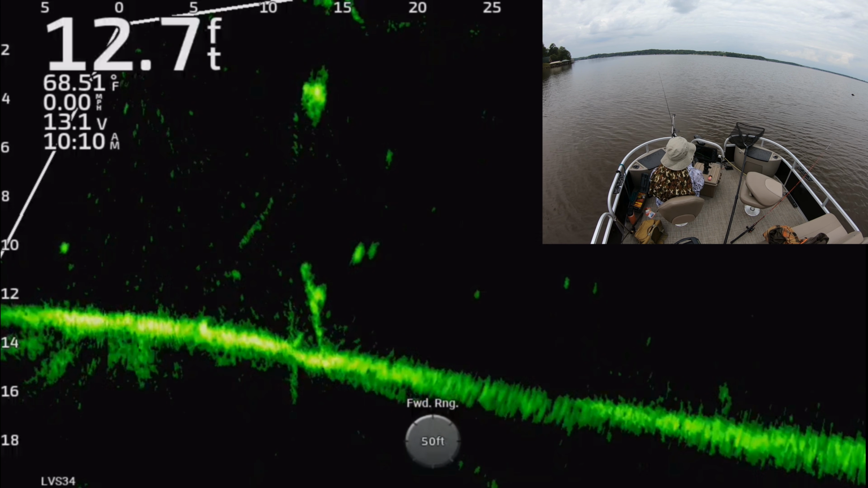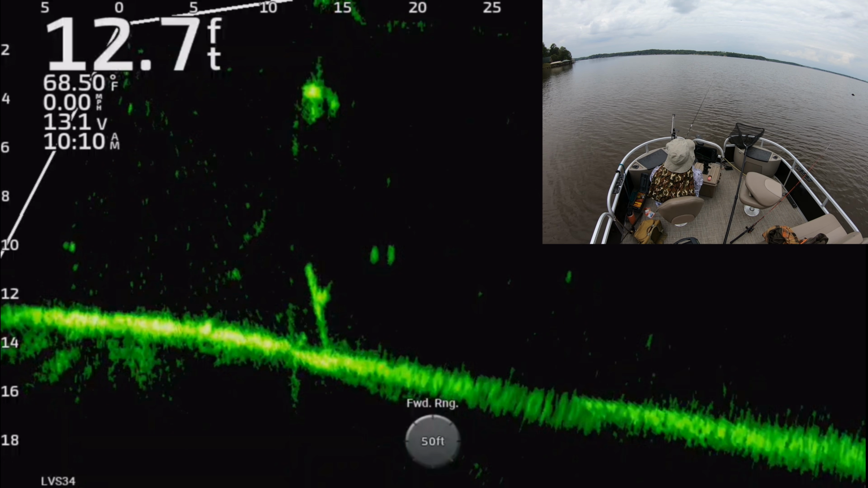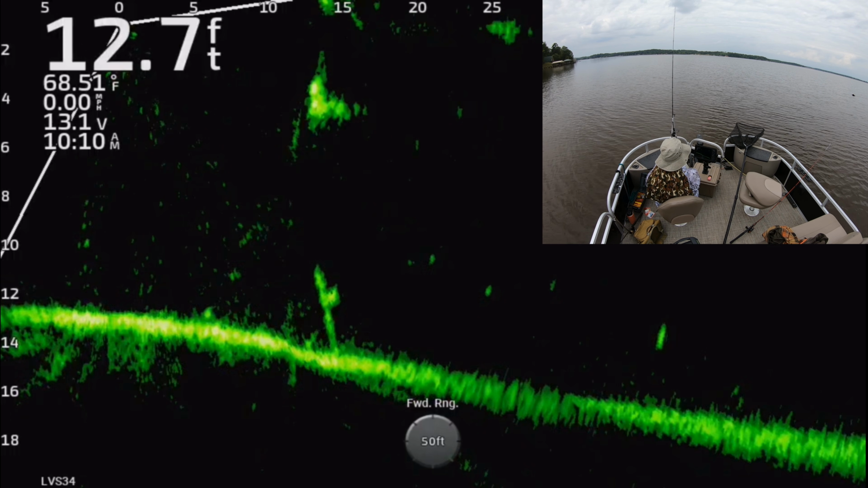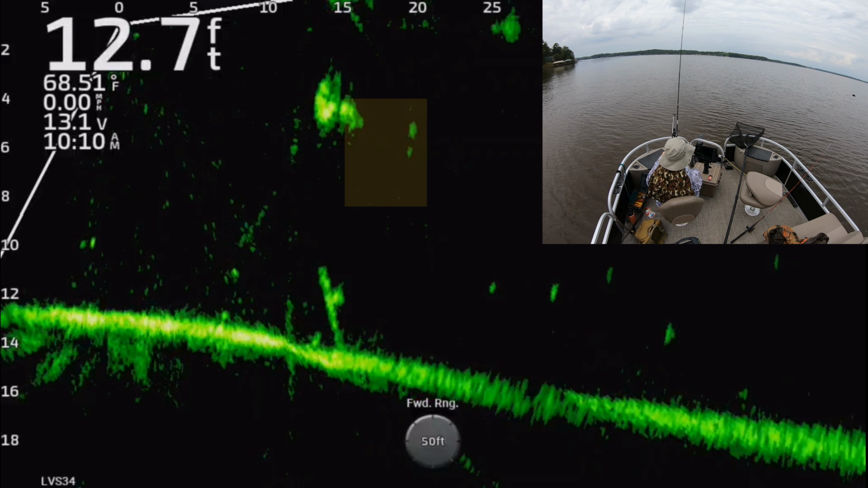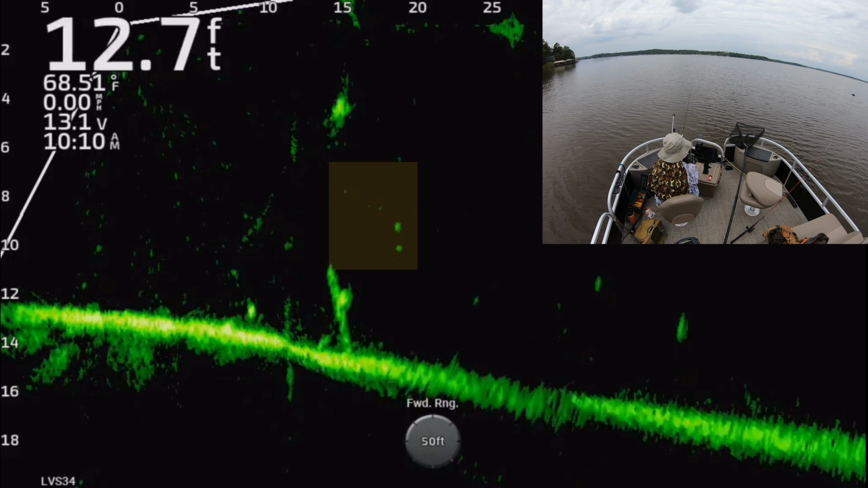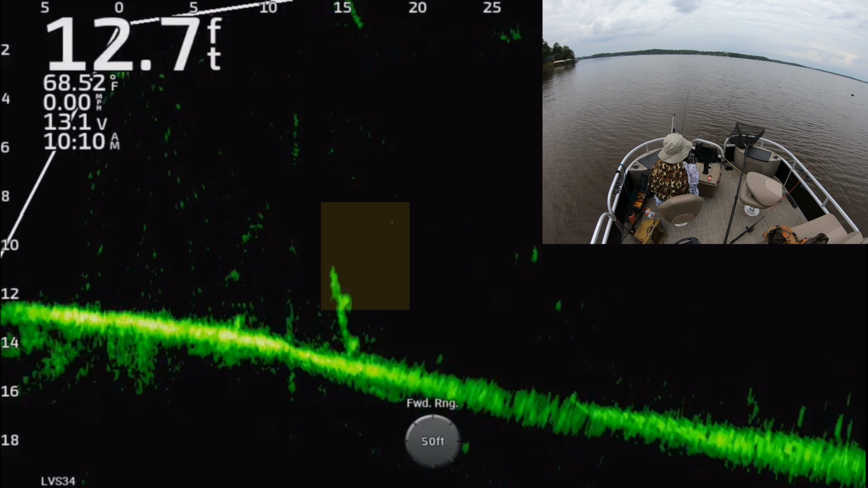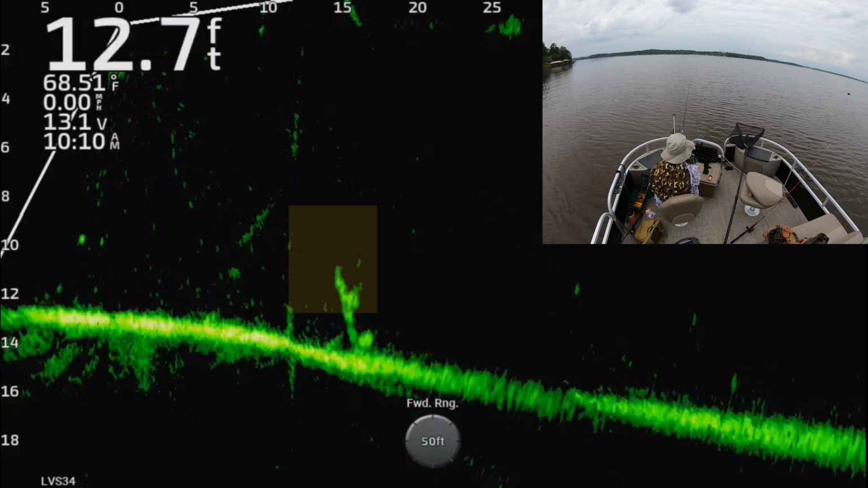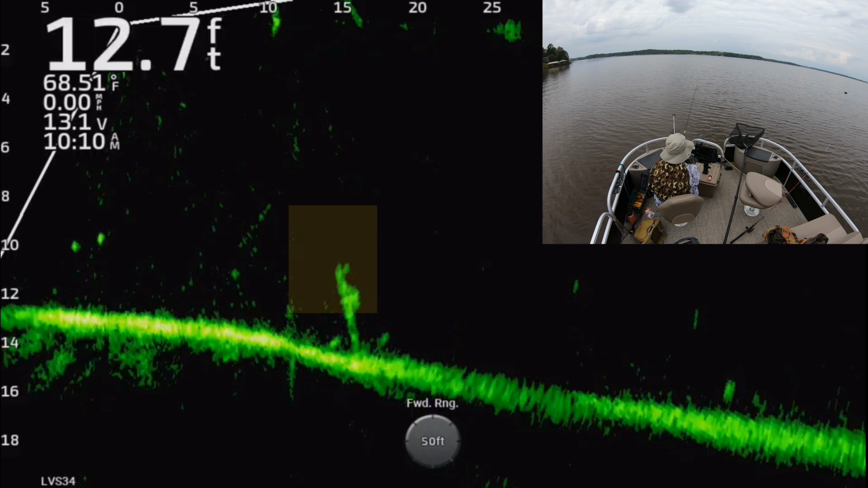But I have a hard time letting them go. Once I see one like this, I'm either going to spook him or I'm going to catch him, is usually what I'll do, because I'm a knucklehead and I don't move on like I should. I would fill my ice chest up a lot faster if I would just stick and move, you know, and not target these fish quite so hard.